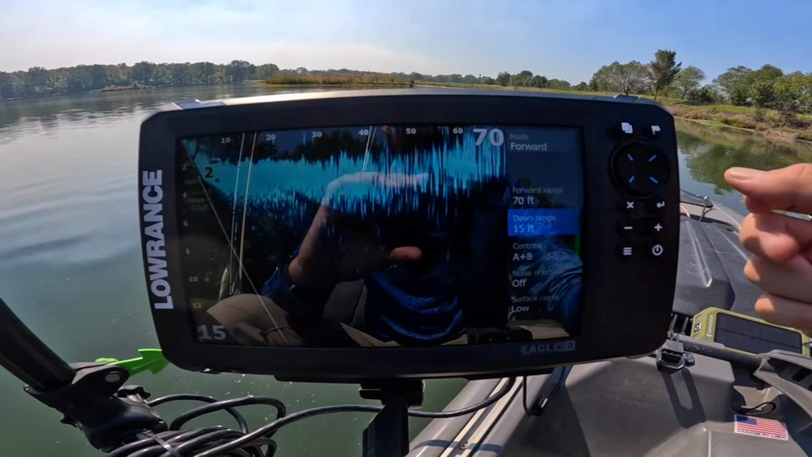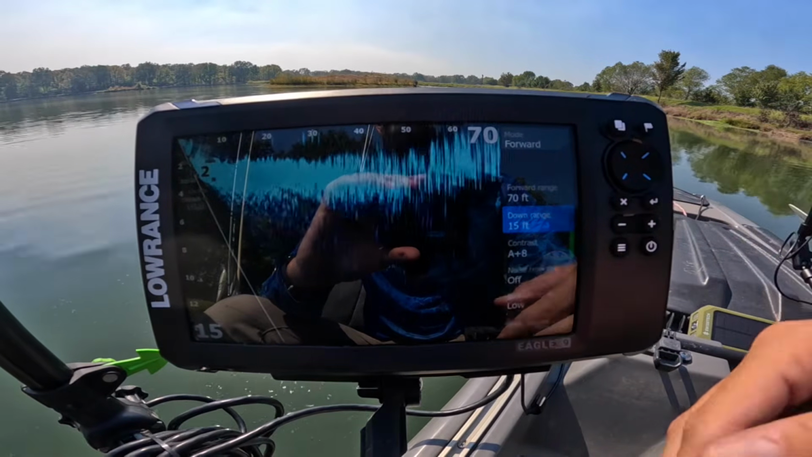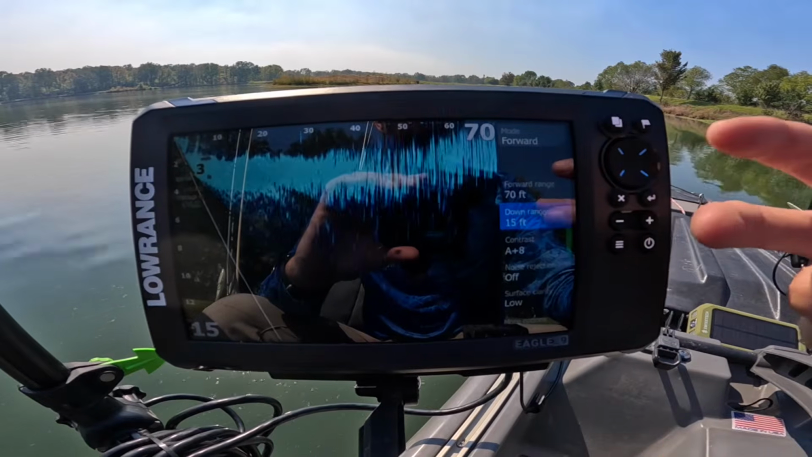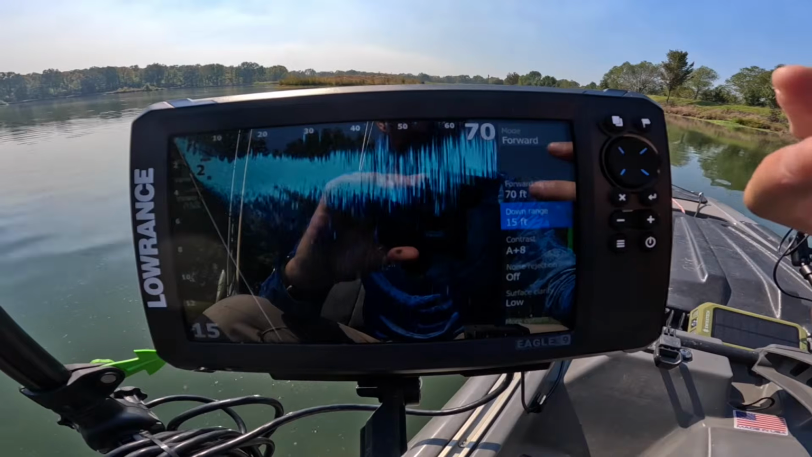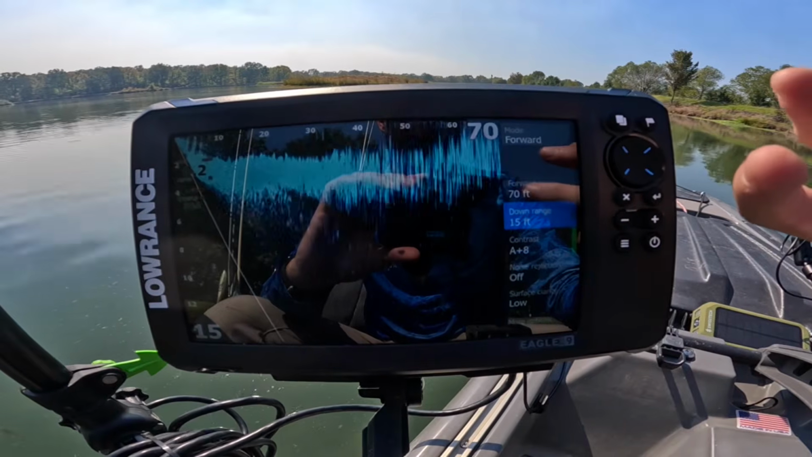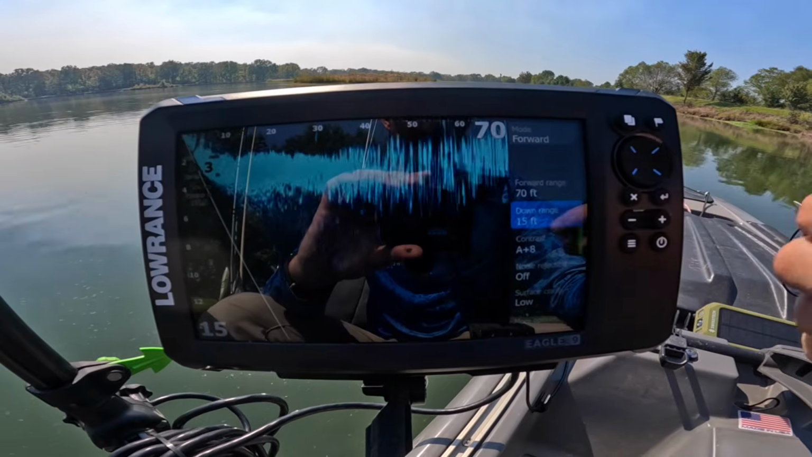I like my downrange to be at least 5 to 10 feet lower than the actual depth. It gives me a much clearer screen. You can see the bait and stuff like that a lot better than zooming it in really far. Unless you're sitting on a brush pile and you're trying to pick through it, keeping it at 5 to 10 feet below that is going to be better for you.